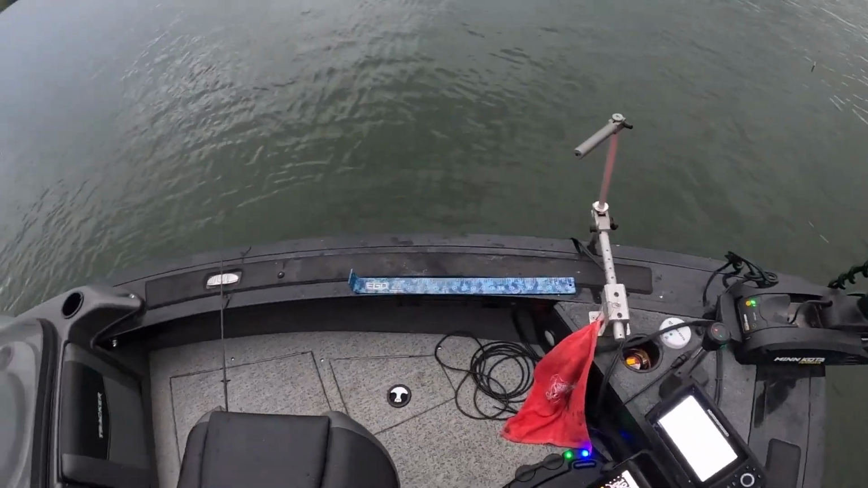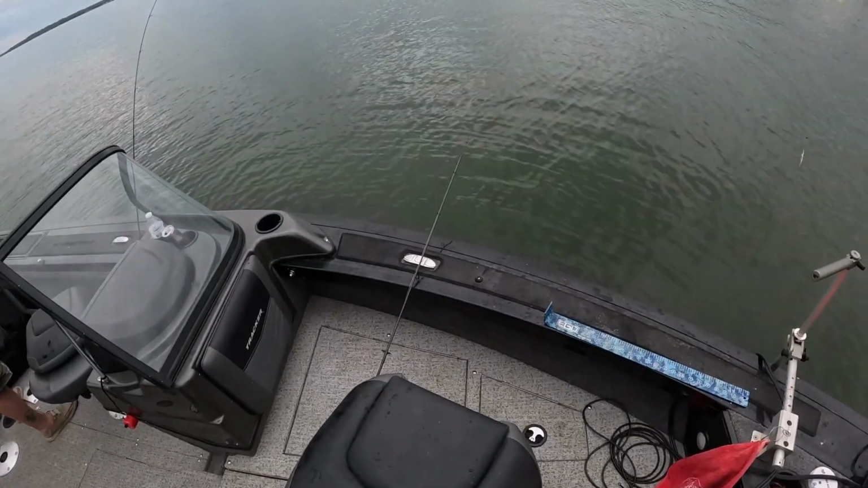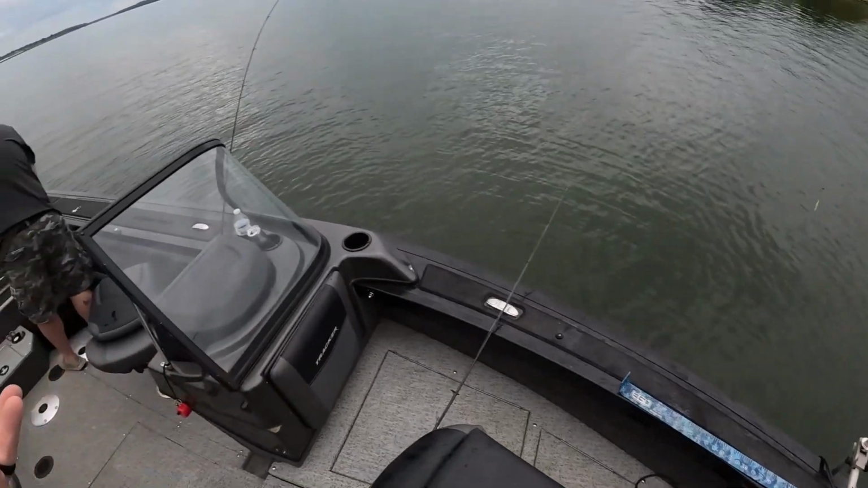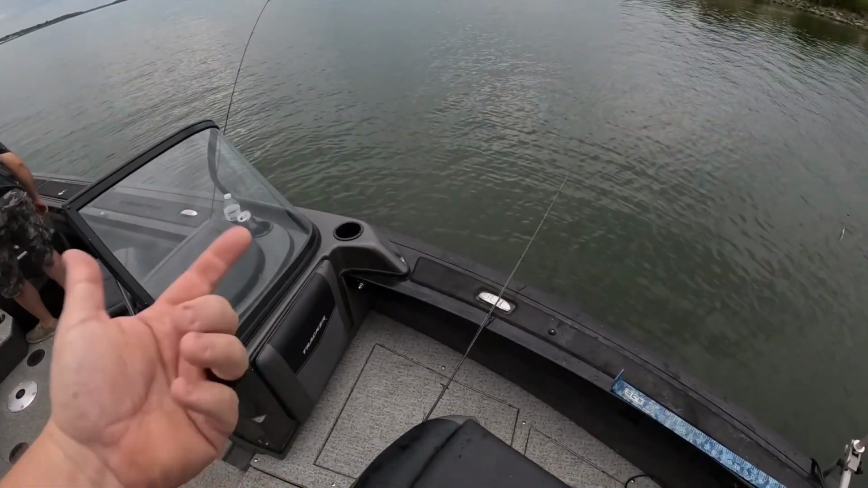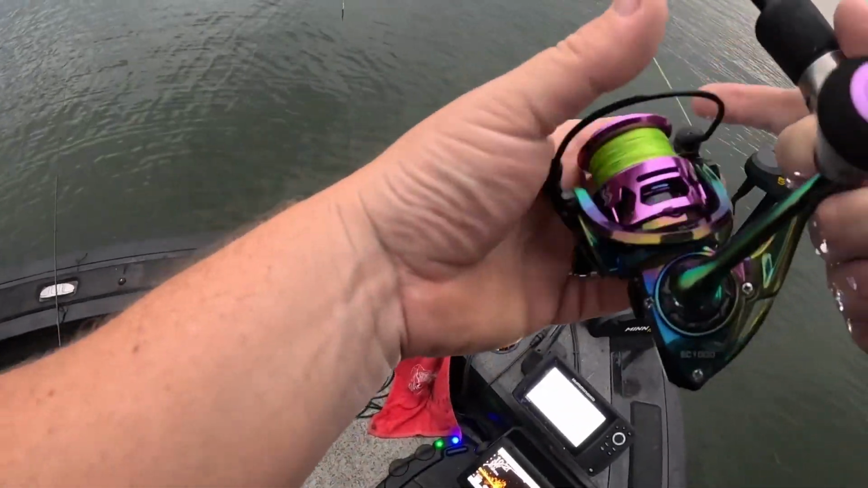I think your scale is way off, to be honest with you. Just hold it up to the smallest one in there. You'll know. That's what sucks, man. You really got to rely on your electronics, especially in tournaments like this, right? Crappie tournaments compared to bass tournaments. You're talking a game of ounces when it comes to these tournaments.